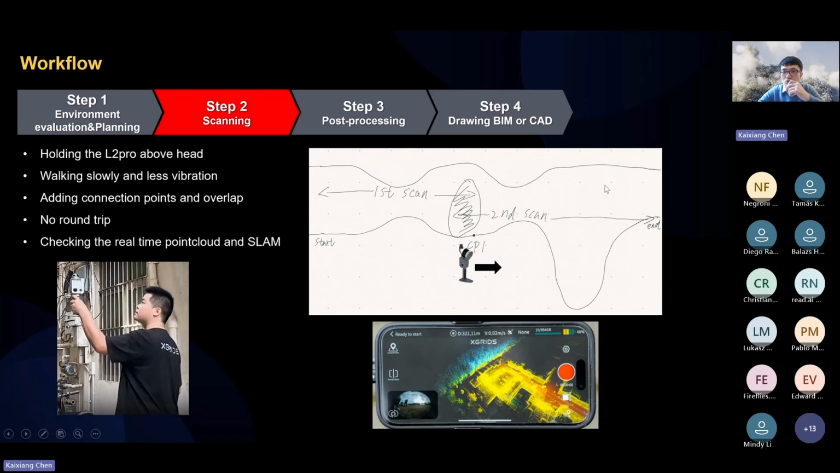A closed loop here would probably make the SLAM drift. After scanning, I checked the real-time point cloud in XGRIDS Go. I made sure there was no drift and no tilt, and then I could end the scanning.